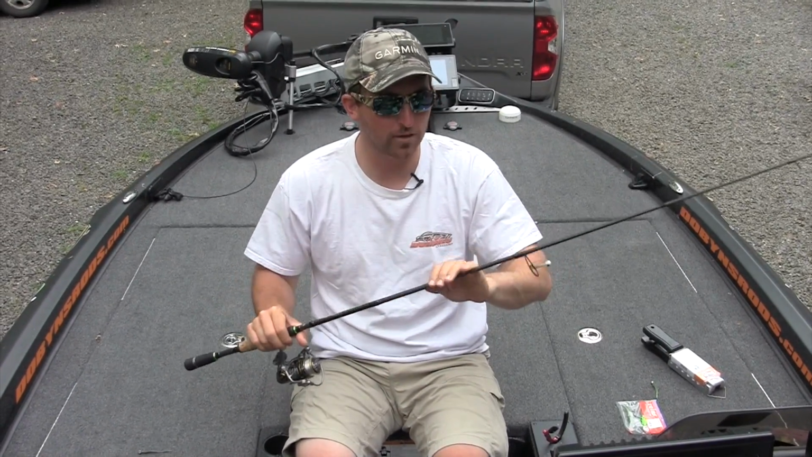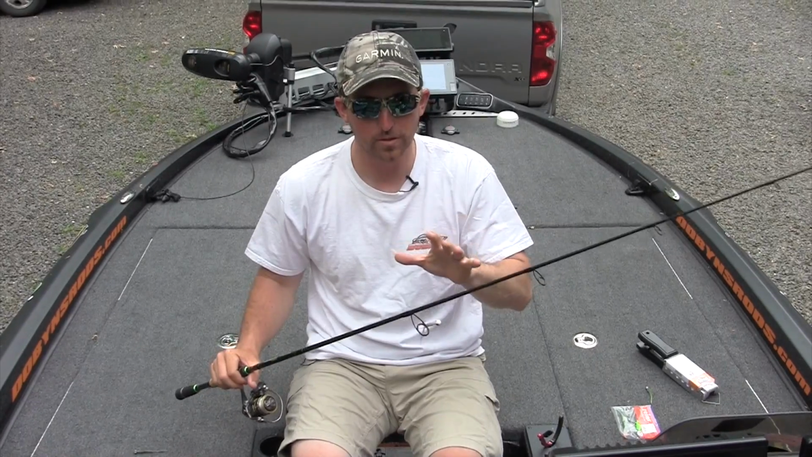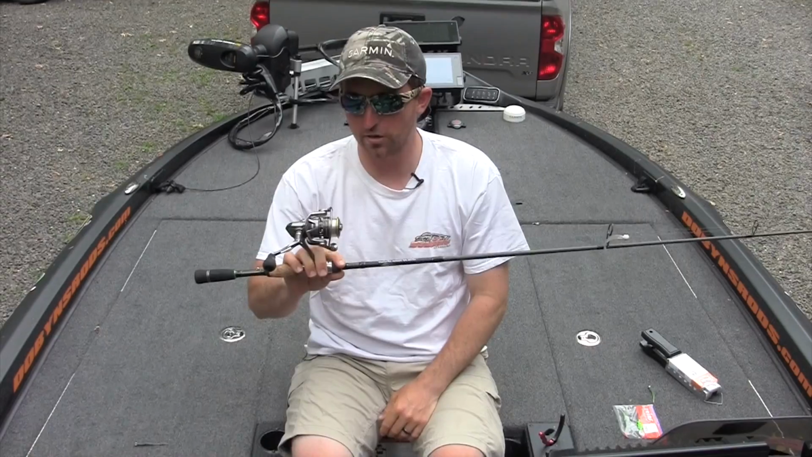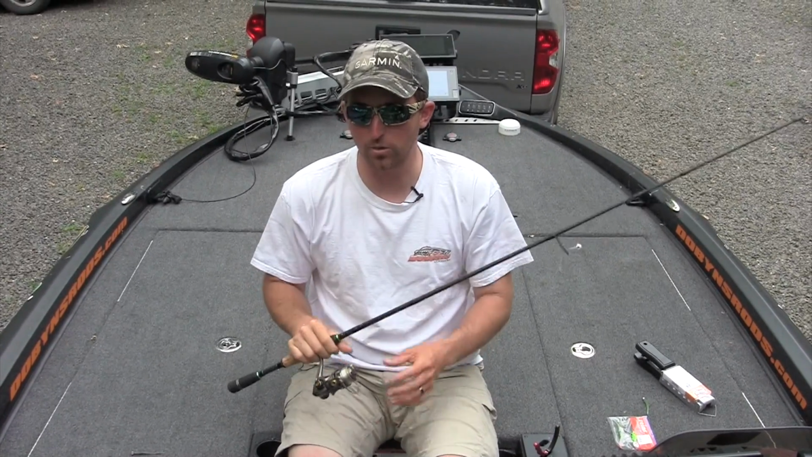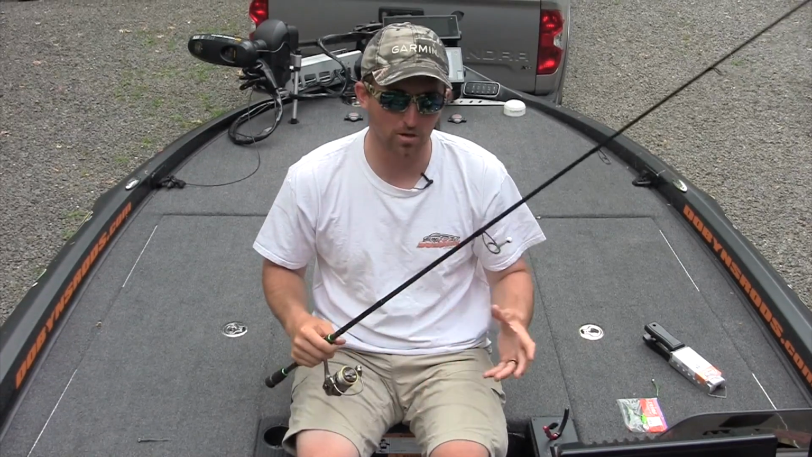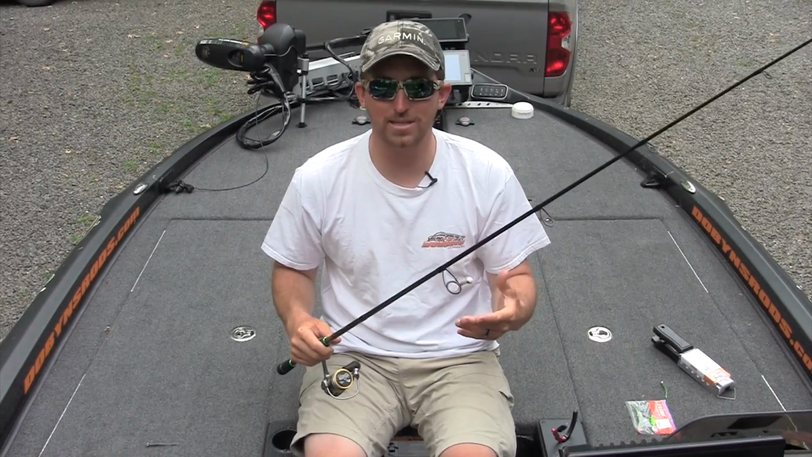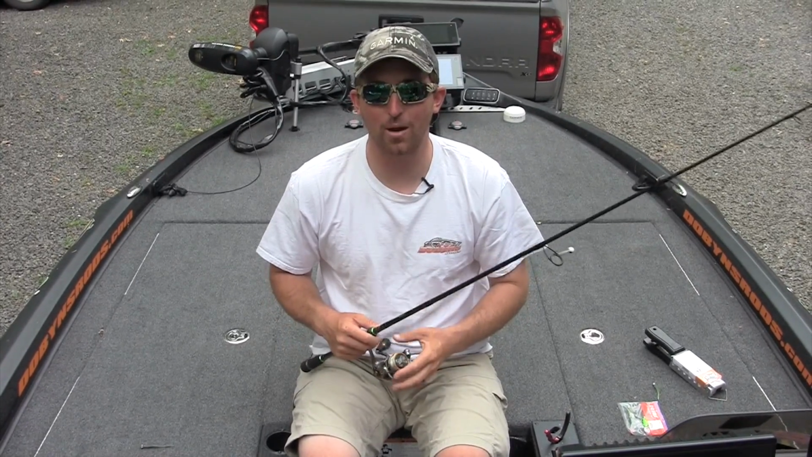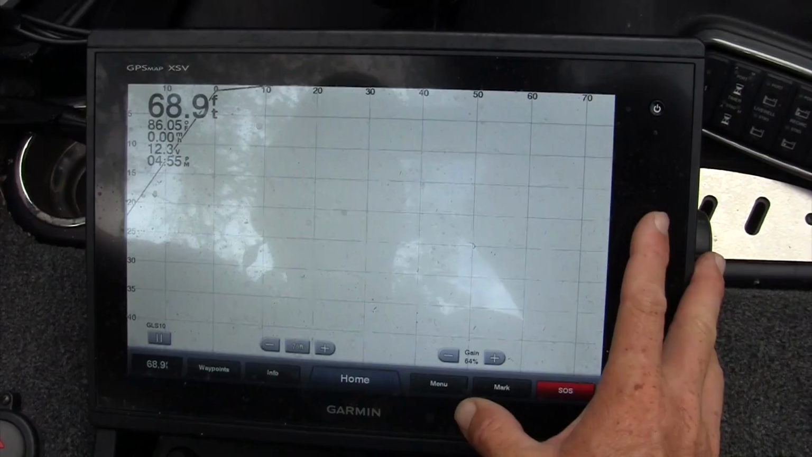This rod is perfect. It's got the right amount of backbone for the hook set, but it's a very soft tip, and you need a good drag. The important deal when you're using light line like this is having a good drag, and this Custom Pro Speed Spin is an awesome reel for that. So that's my setup. I'm going to go into the settings on my Garmin units on how I like to set up my Livescope Panoptix.